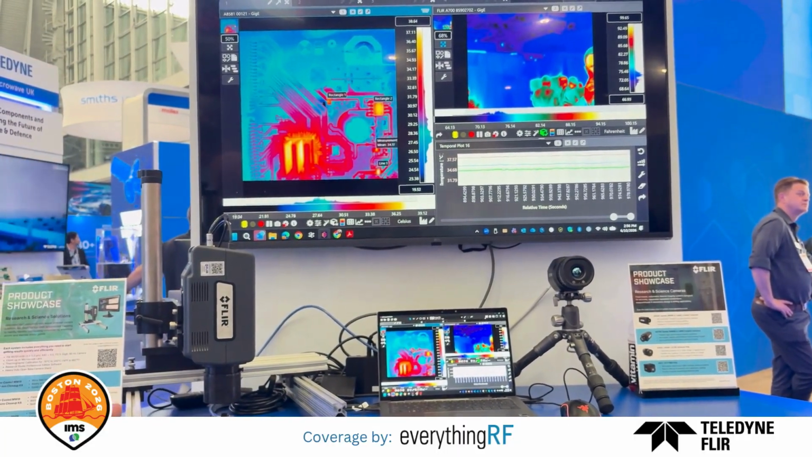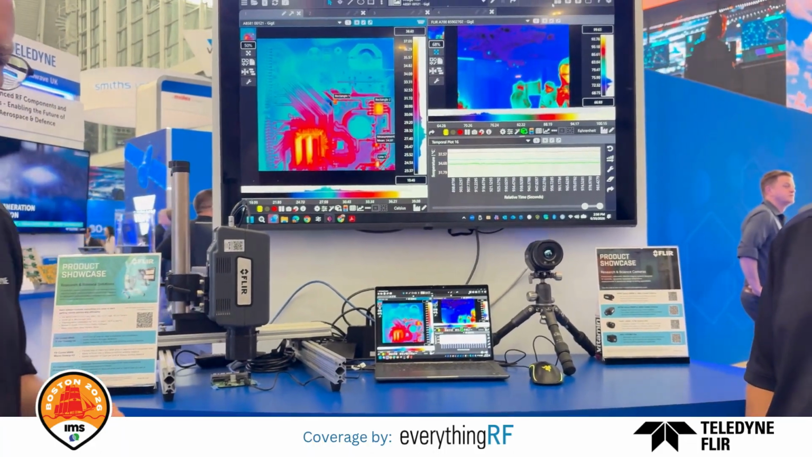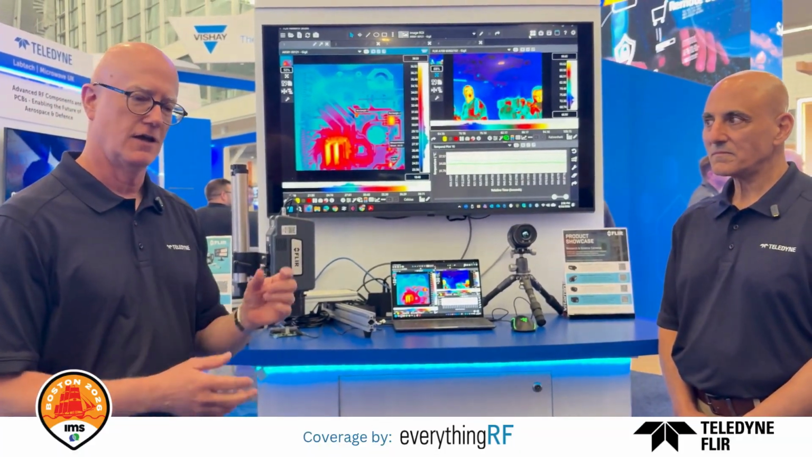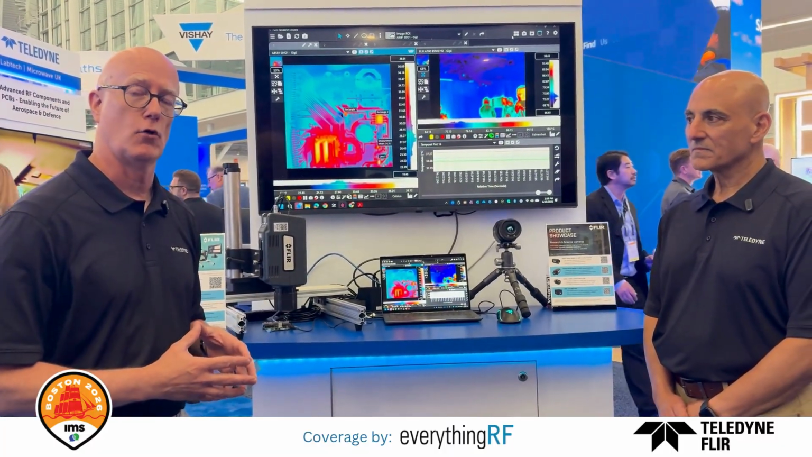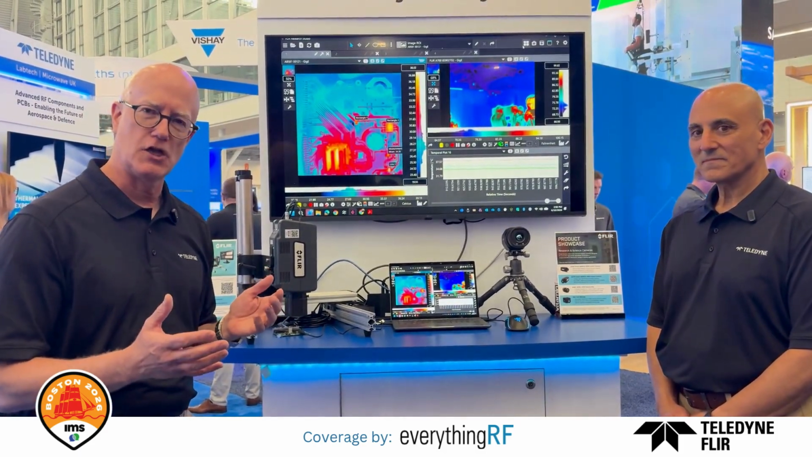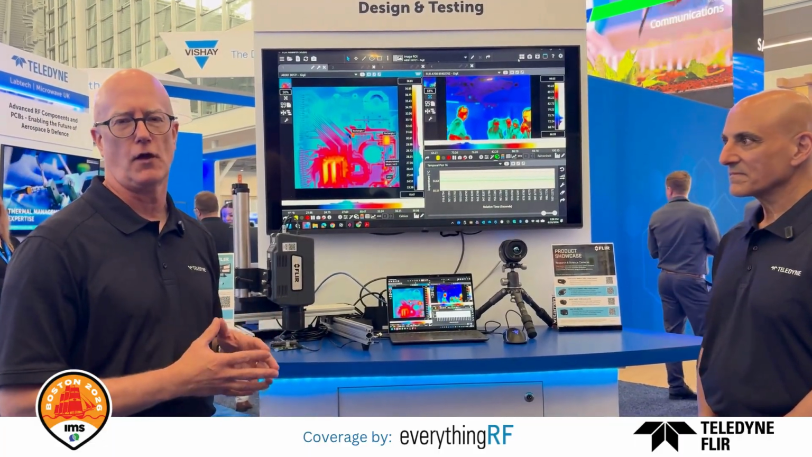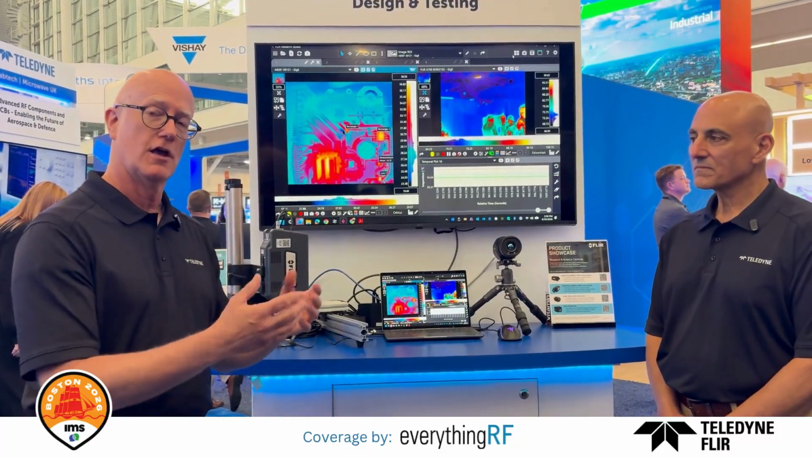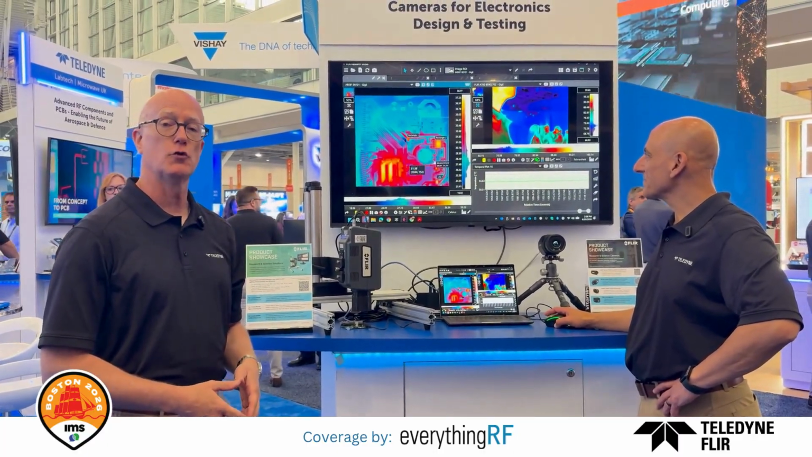So thermal imaging can be used for a variety of different things within the electronic space, whether people want to measure temperatures or thermal features on individual discrete components or maybe large electronic components as well. And that can be useful for thermal dissipation, sometimes looking at thermal efficiencies in the systems, ultimately to improve the efficiency of the product and make sure there's not a lot of failures when it gets fielded out.